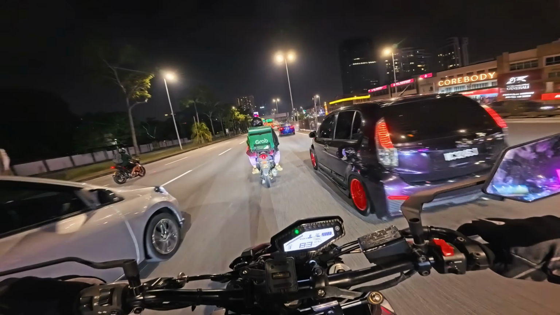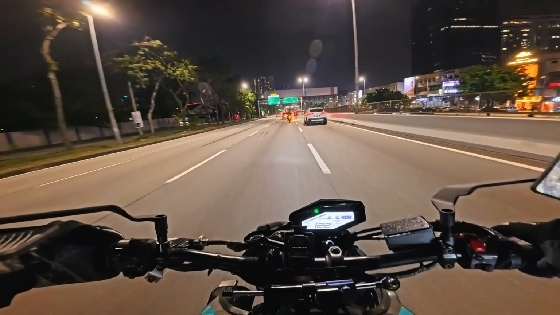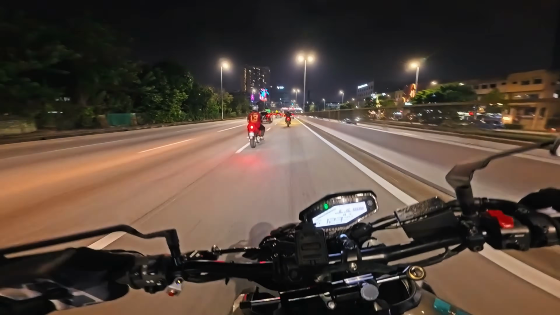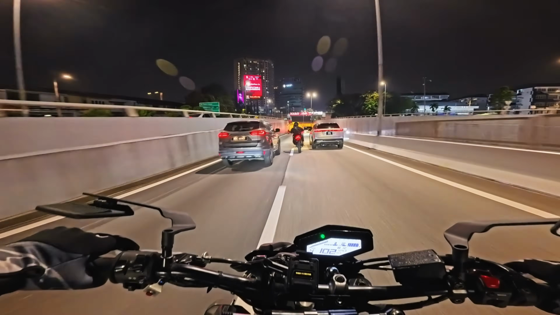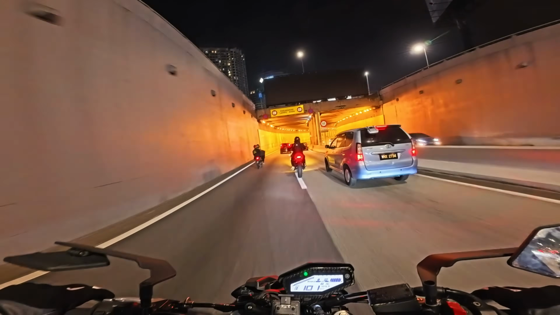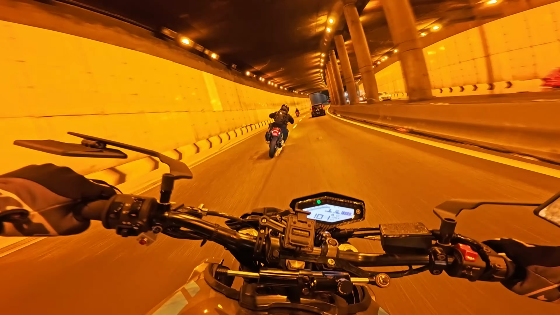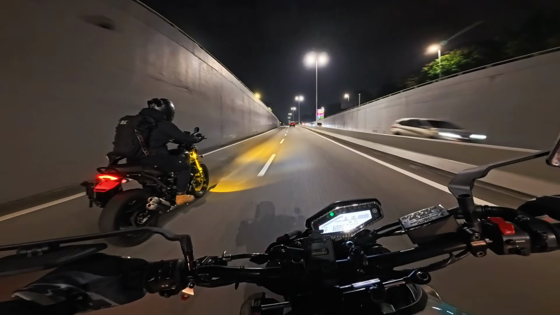Straight or left? Alright, this one is really city, right, bro. This one. Fuck, man.